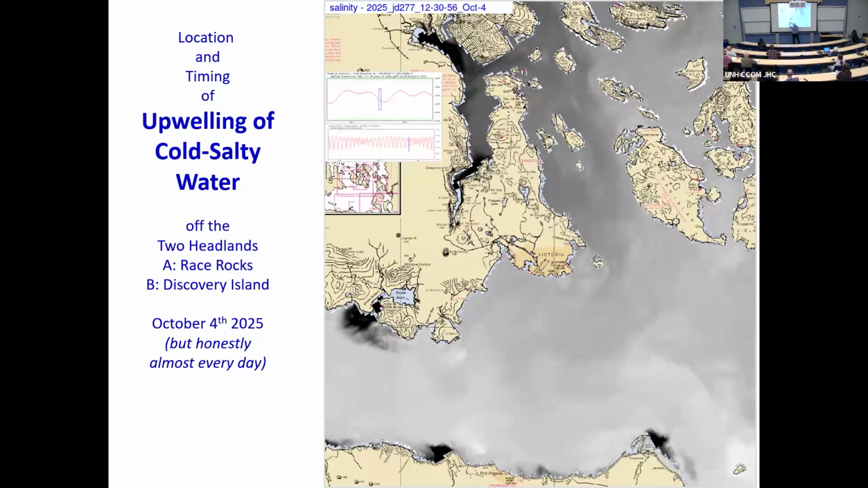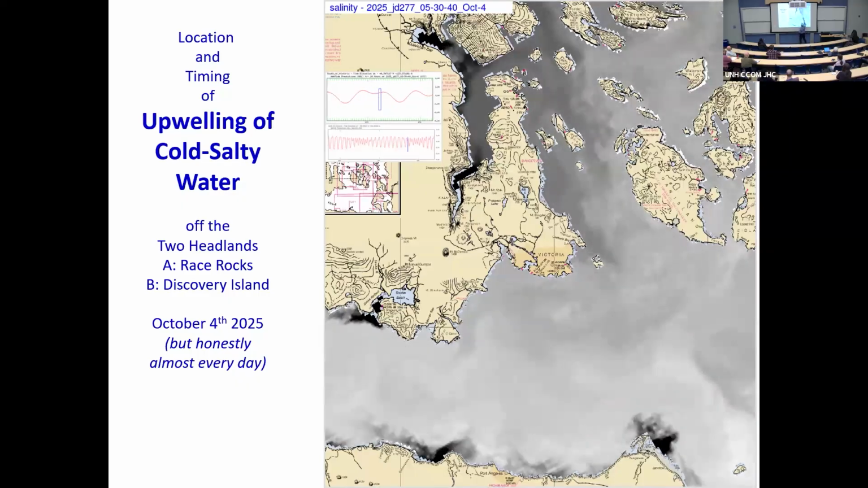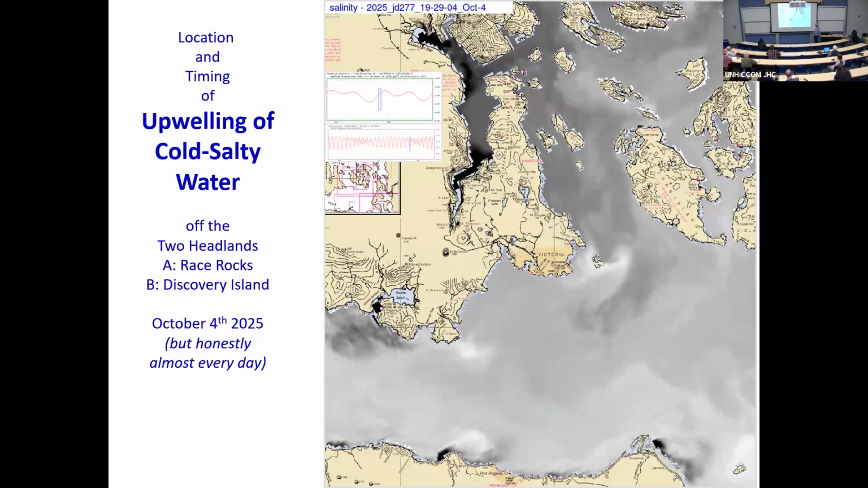And the whole thing's tidally pumped. But wherever it goes over constrictions, you get massive upwelling. And you'll see these, if I just freeze it, it's just about to start. You see it off Race Rocks, off that headland there. Then you'll see it picks up, it develops, and it comes round Discovery Island. And the bedform field I'm going to show you is sitting there. That's the tidal front, as resolved by the regional hydrodynamic model, which has about 500 meter horizontal spacing.